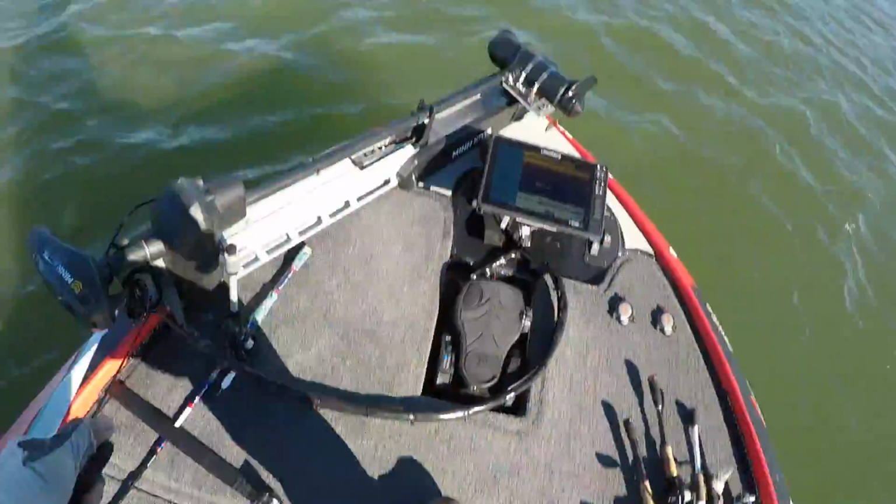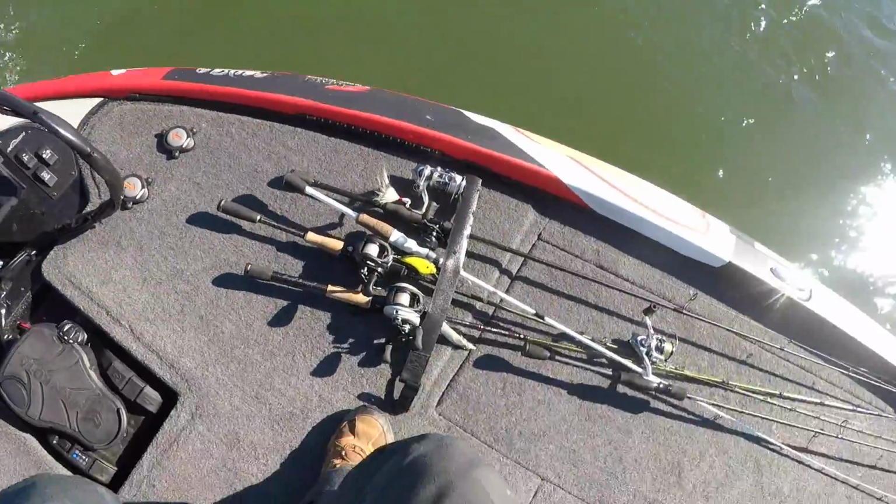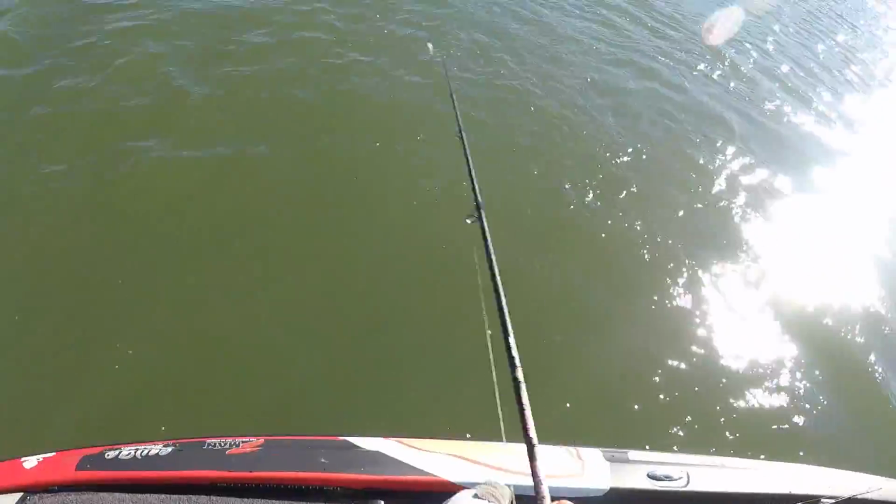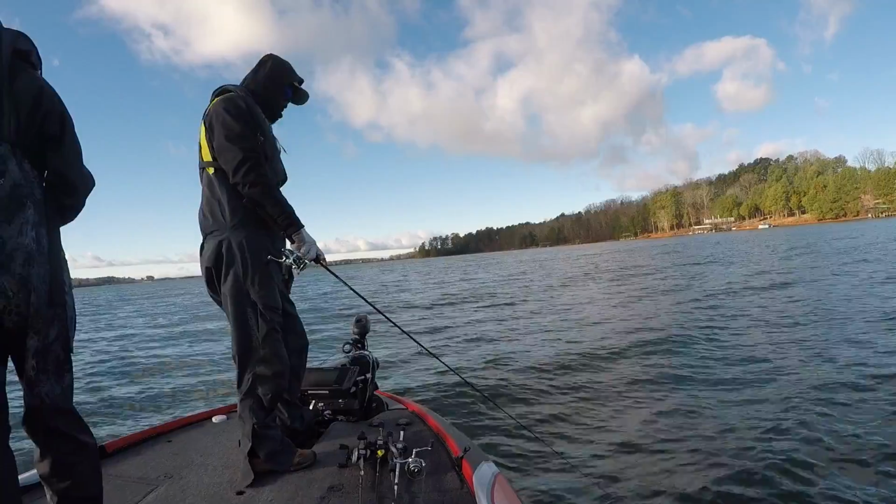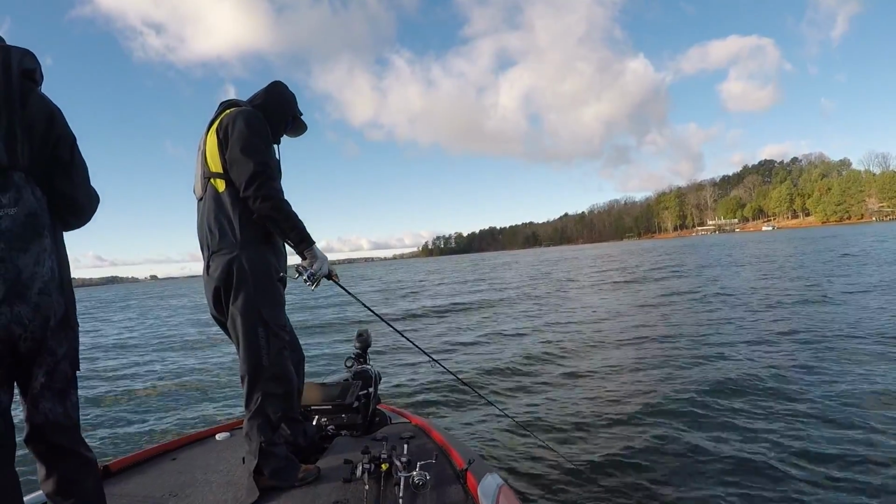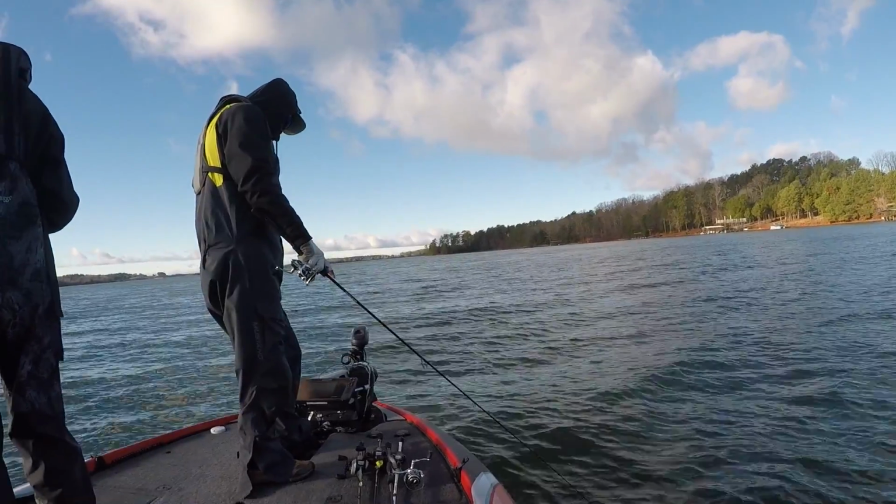Let's just doodle around in here and see what's out there. I'm not really sure what they are or what it is. I never fished here. I don't know this little spot. There he is.